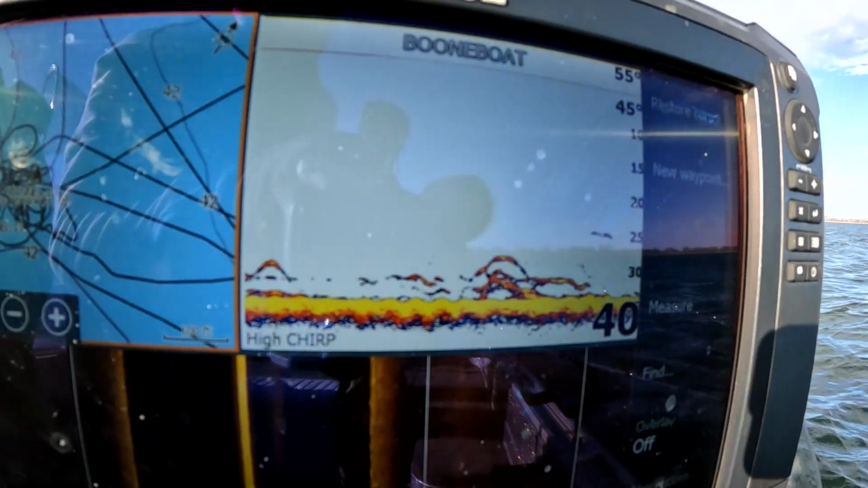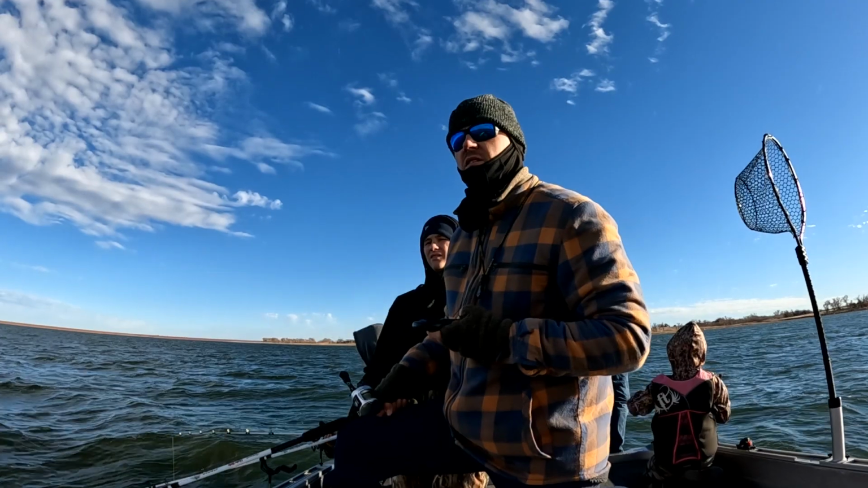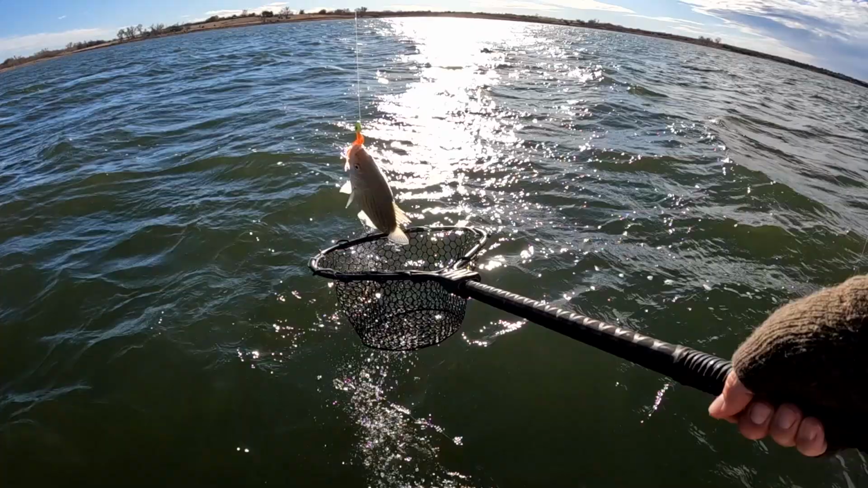Look at that, just like that. That's a lot of fish, man. We should be catching them if they're really wanting to bite. We should be catching them. Over here. Yeah. Got one, Jared? That boy, Jared's got one. Bring him in here. Oh, baby!